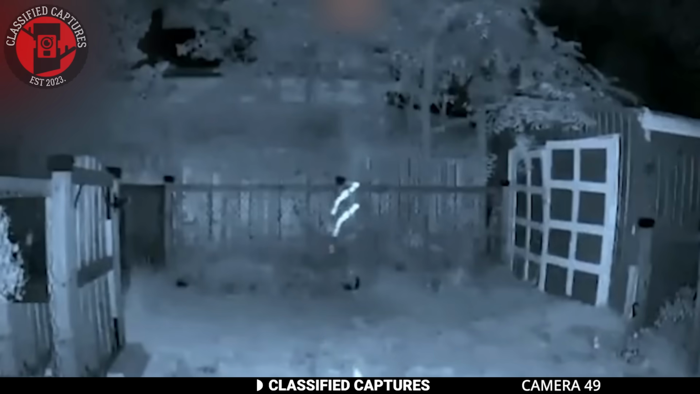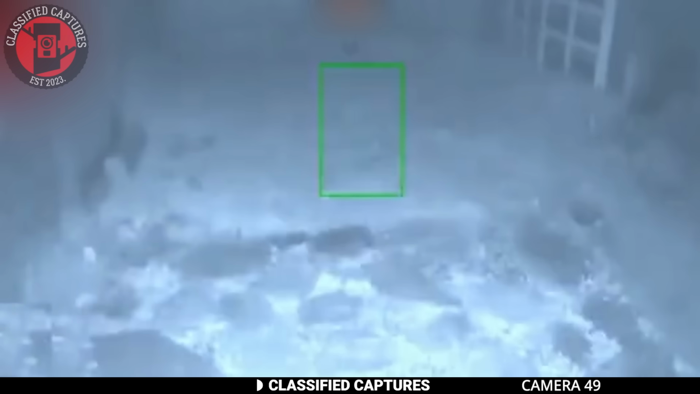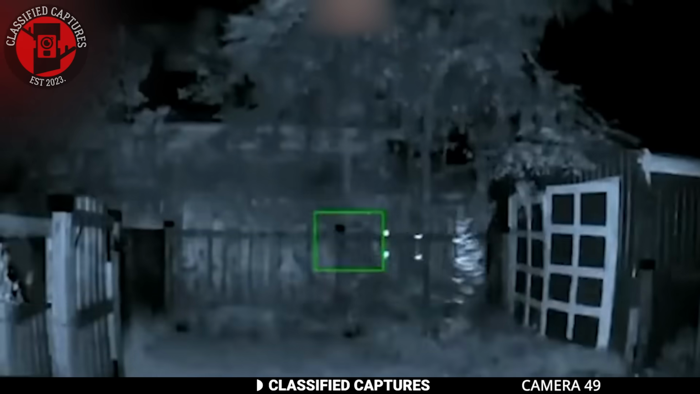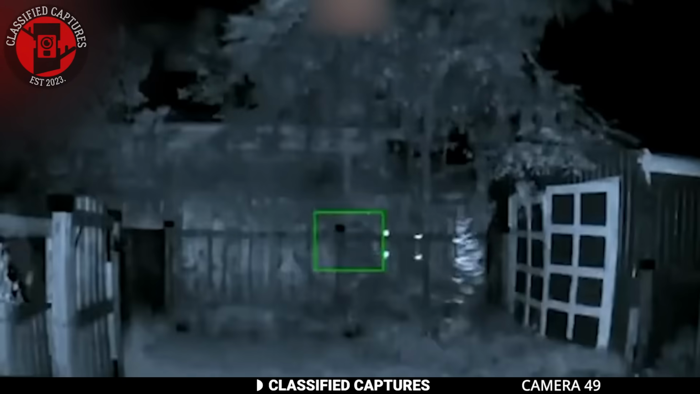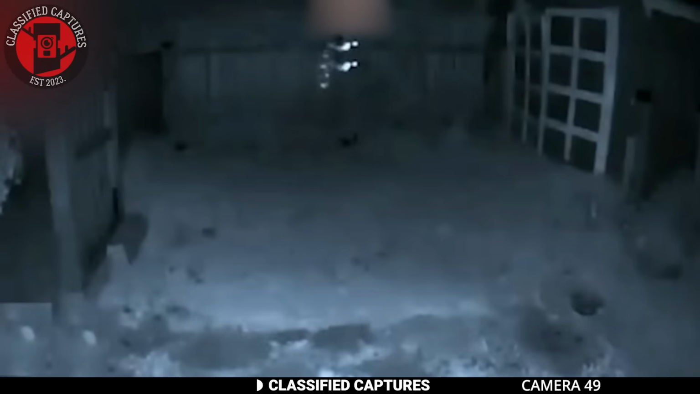At first glance, you might think it's just debris flying around, but it wasn't. Then, something even stranger occurred. Right in front of the fence where the green box on the camera tracks movement, tiny orbs start to appear. These orbs floated slowly to the right side of the screen. Just look at that. I'm not sure what this could be.